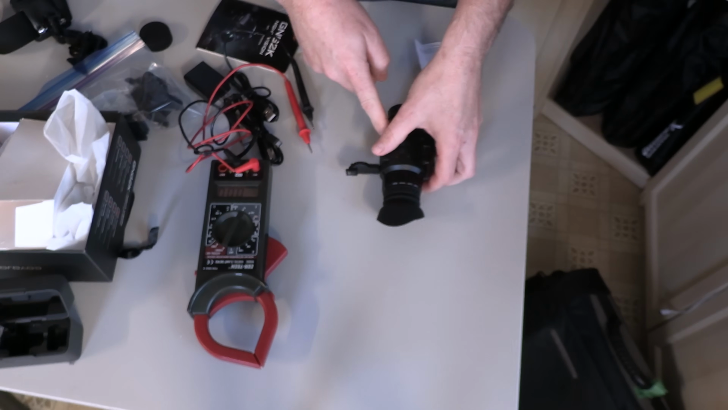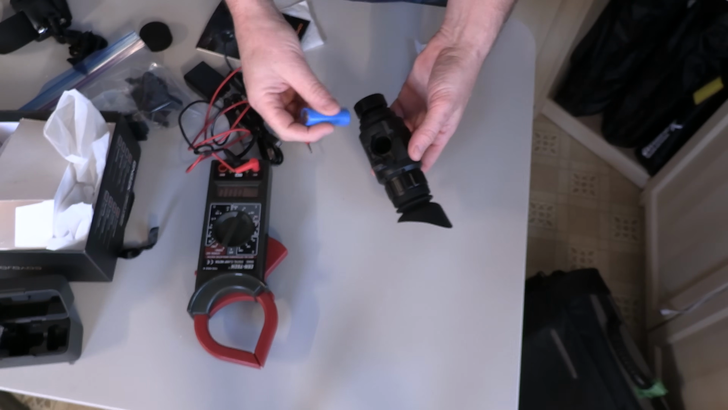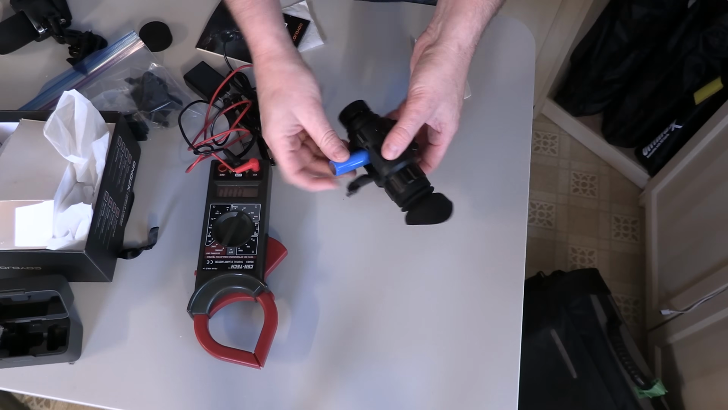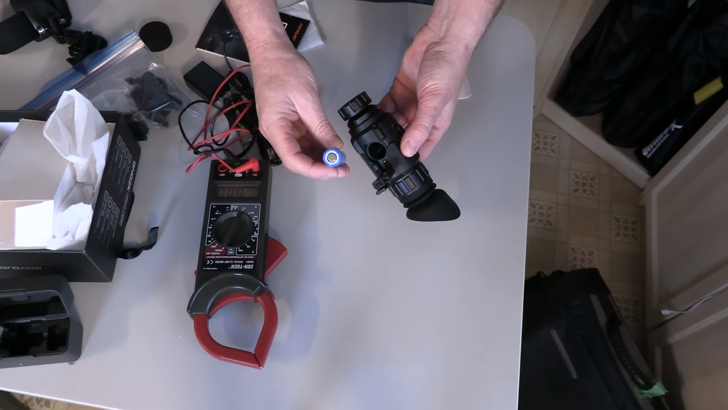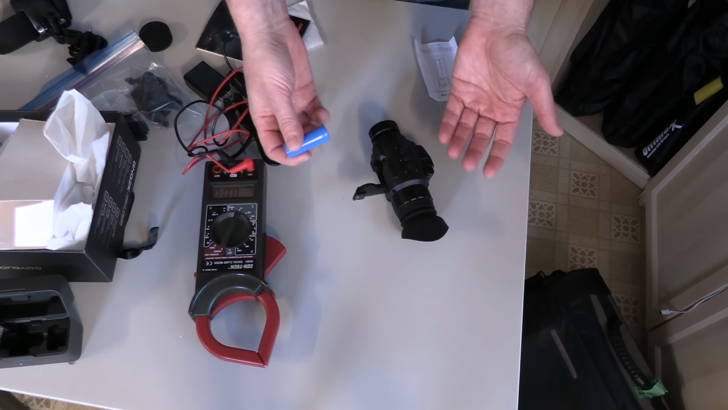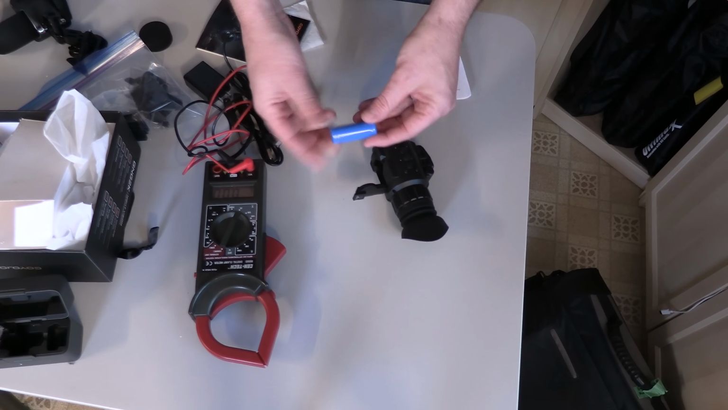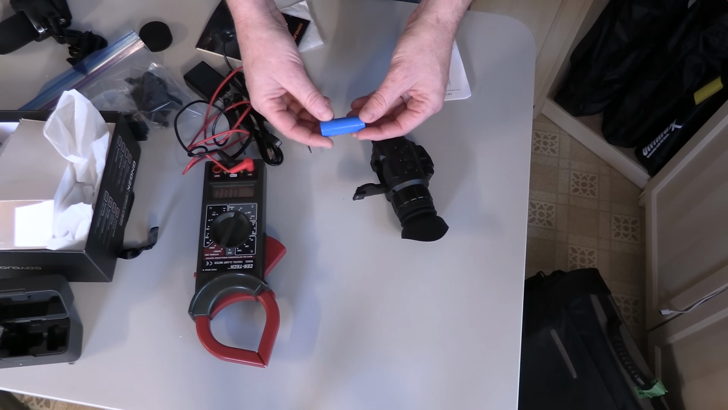Now, if you remember, when I popped the battery out the first time, it was in there in this orientation. It had this end pointing up instead of this end. Possibly the factory just installed it backwards, and I've killed it by trying to charge it installed backwards. I'll have to email the company again and see if they can help me with this.